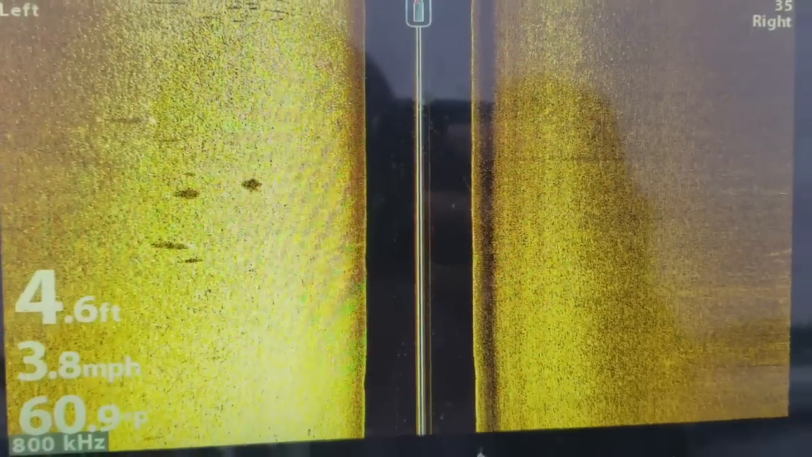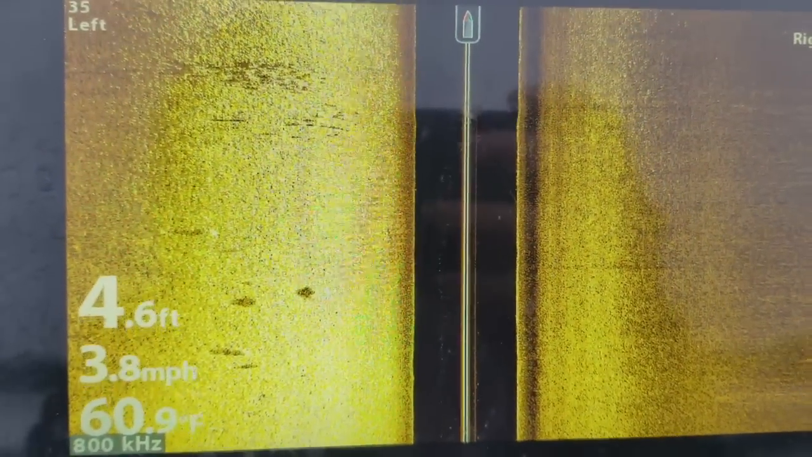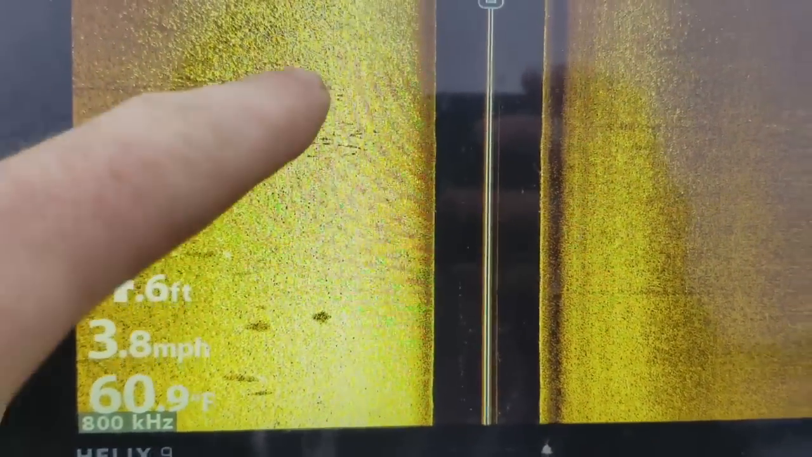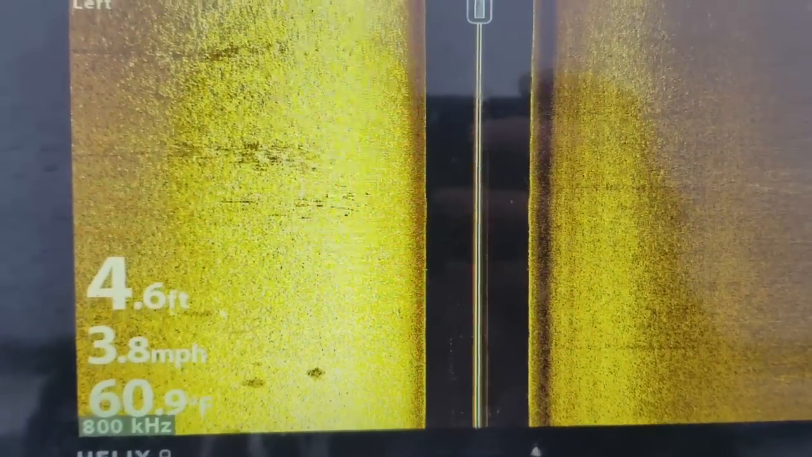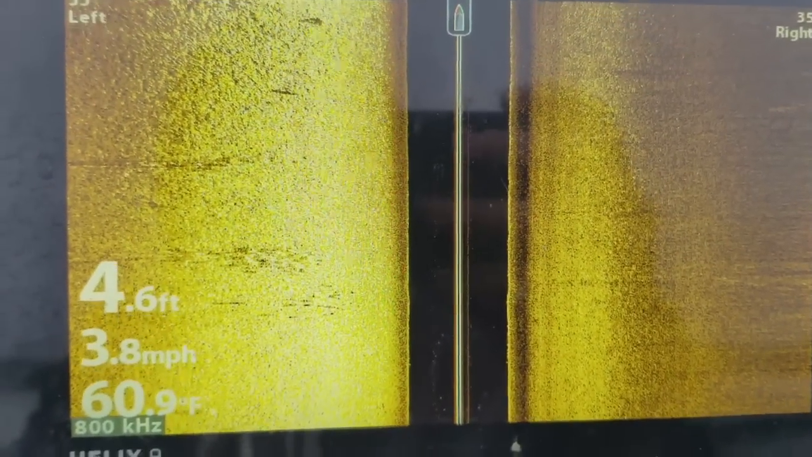The reason my right side's a little bit darker is because I got my big motor tilted all the way down. And right there's a little school of fish up here, right up in here, a little school of fish. It's a prime example of sand. See the little fish shadows there.